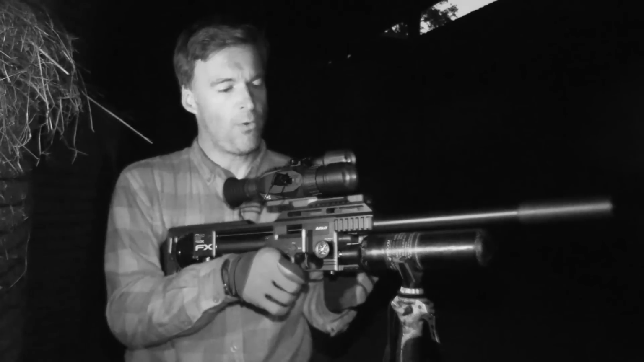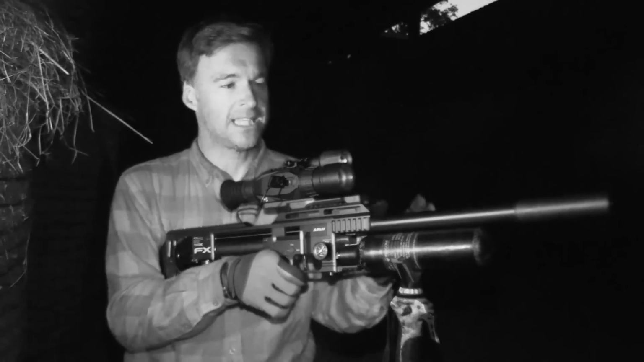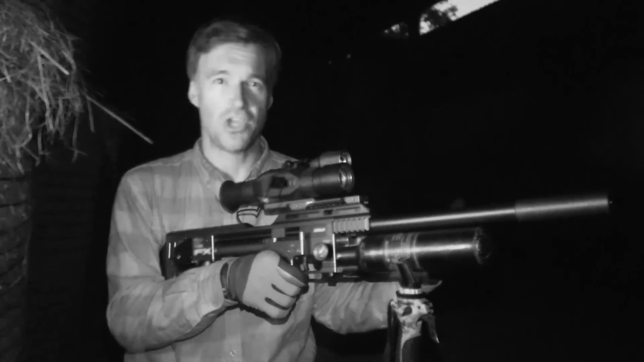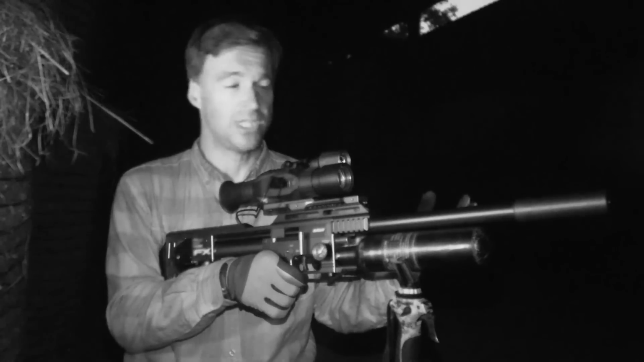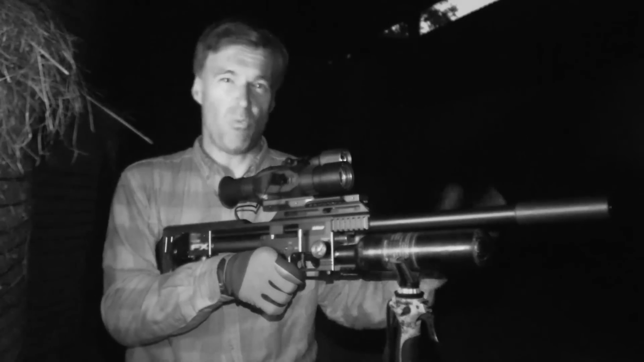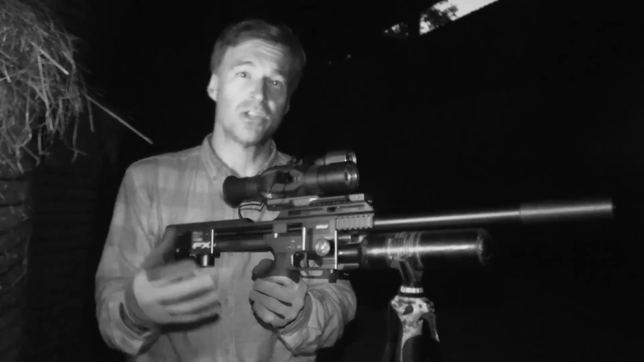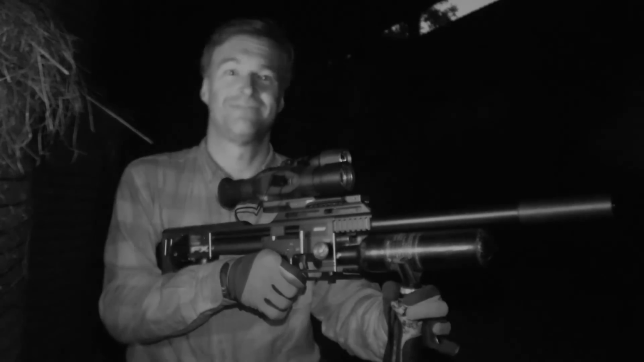Now it can run on batteries, but I'm actually using the Sightmark quick detach battery pack tonight, and it just massively extends battery life. So much so that I've yet to run this one out during a single outing. I really want to get on with the shooting now, so if you want to take a closer look at the Sightmark kit, do have a look at the Scott Country website.